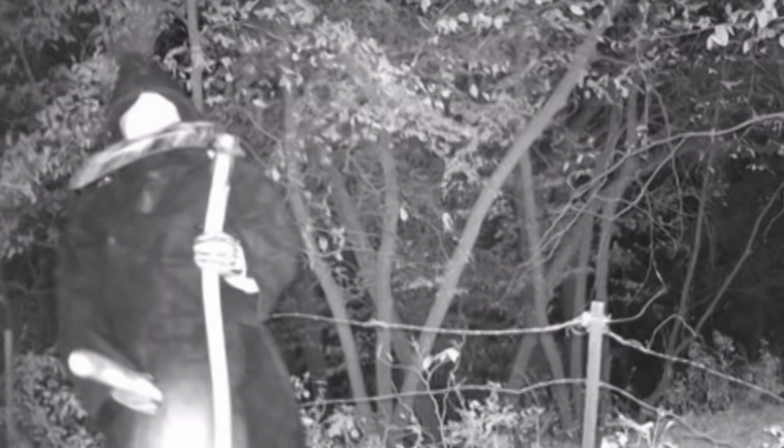And that's exactly what this trail cam owner did here, but as he was reviewing the various photos he caught, he was completely disturbed by this one. A robed figure holding a scythe is seen. Many speculate this was the Grim Reaper.